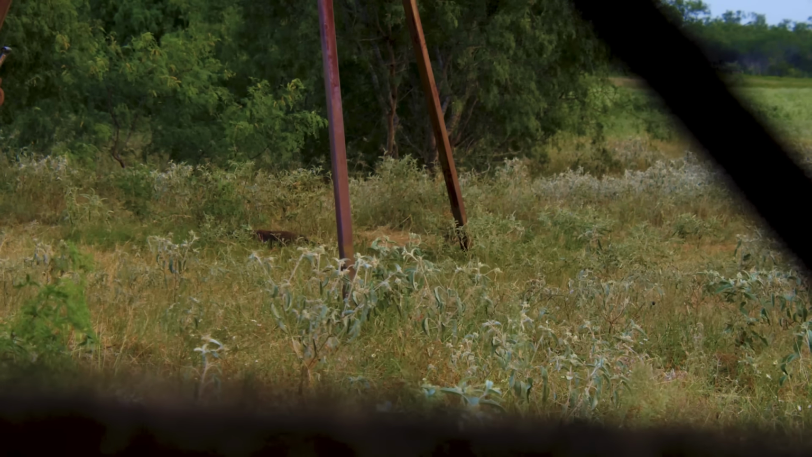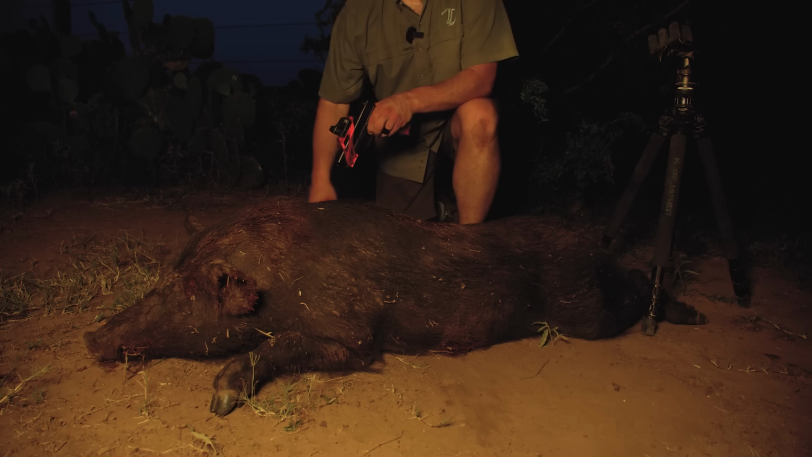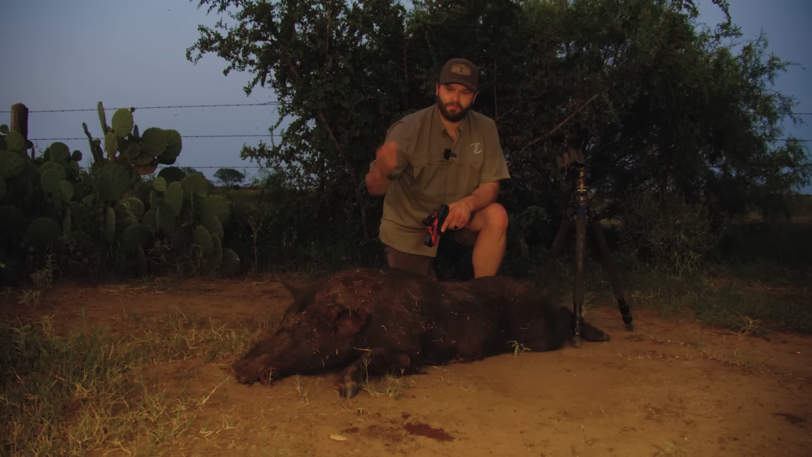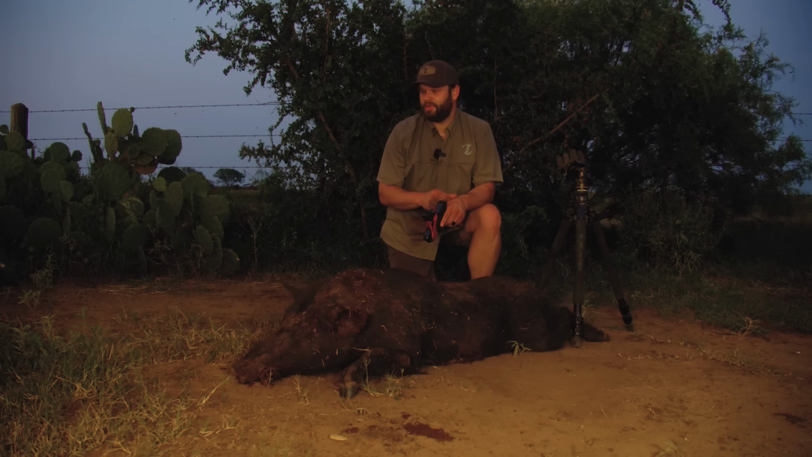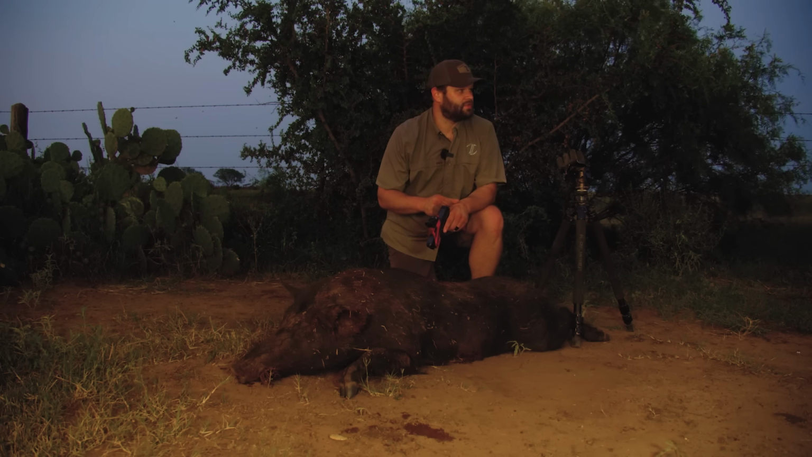That was sweet. All right, so it's our last night here, pistol hunting, and got this pig here. After we knocked him down, we loaded him up in the buggy and got out of there real quick, because tonight we have a thermal hog hunt, and that's gonna be the same pasture we'll be hunting. So we're gonna get this pig loaded up and grab a bite to eat and head out for some thermal hunting here as soon as it gets dark.